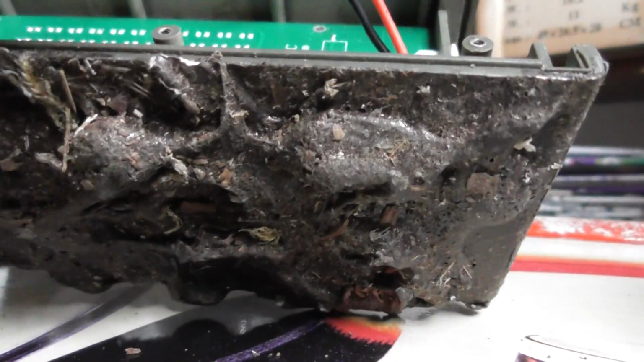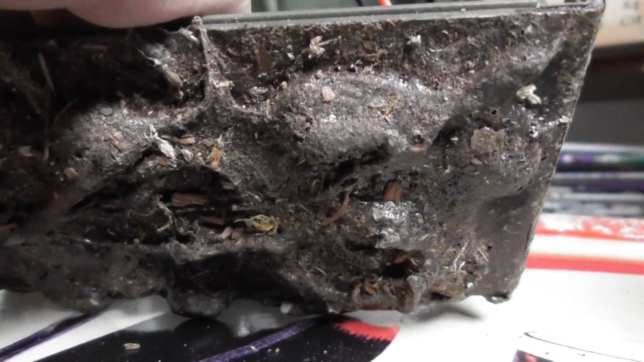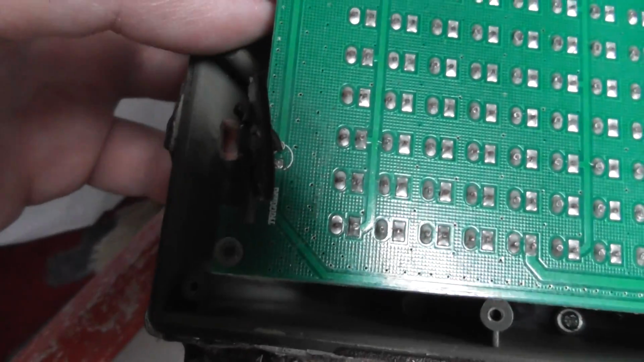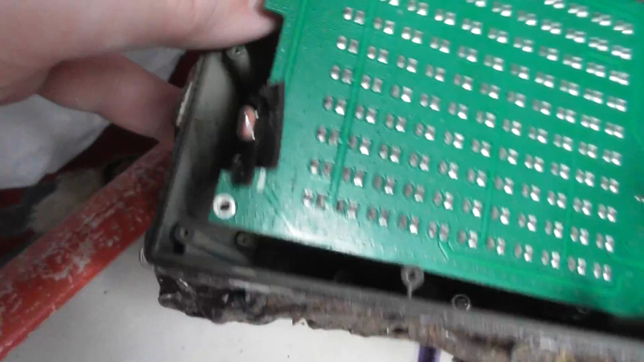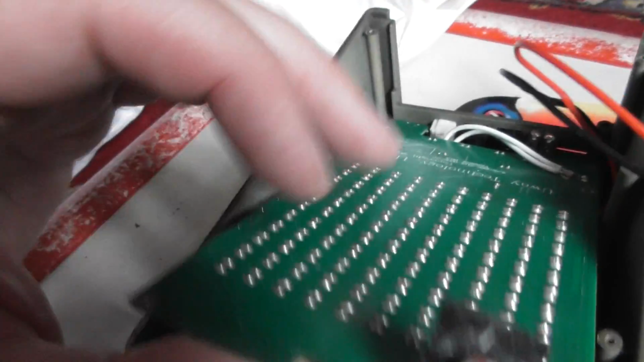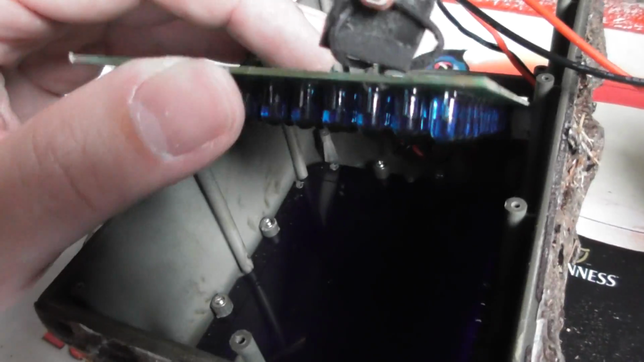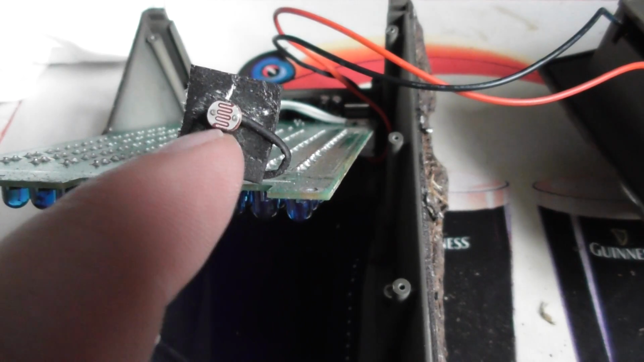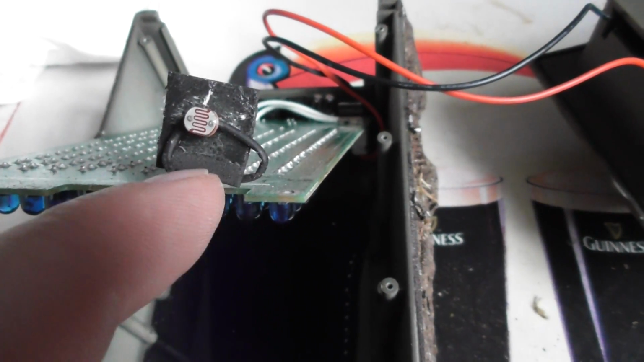One more little go at moving this. Well, the thing is, it's failed, so I might as well. Who cares? I'm going to break the seal. That's it. Okay, I pulled the day-night sensor off the top, so now I can move the circuit board up a bit. I don't want to wreck the thing in case it is salvageable, but I don't think it is. So that's the sensor on the top, and that's how the device knows whether to switch from day to night.